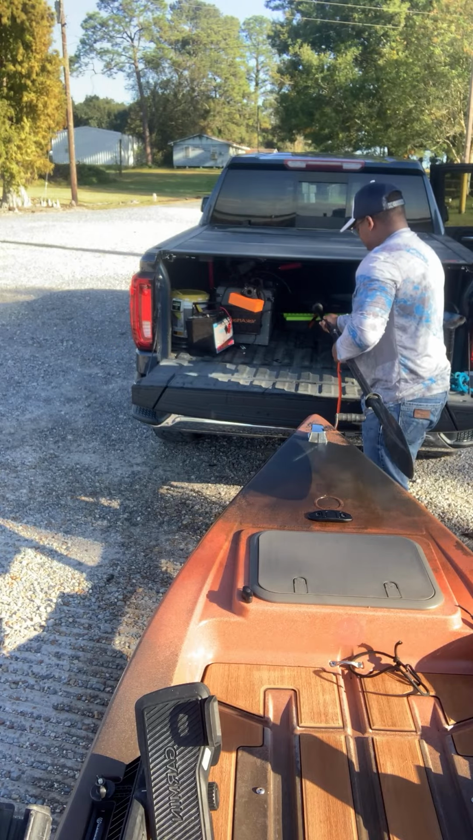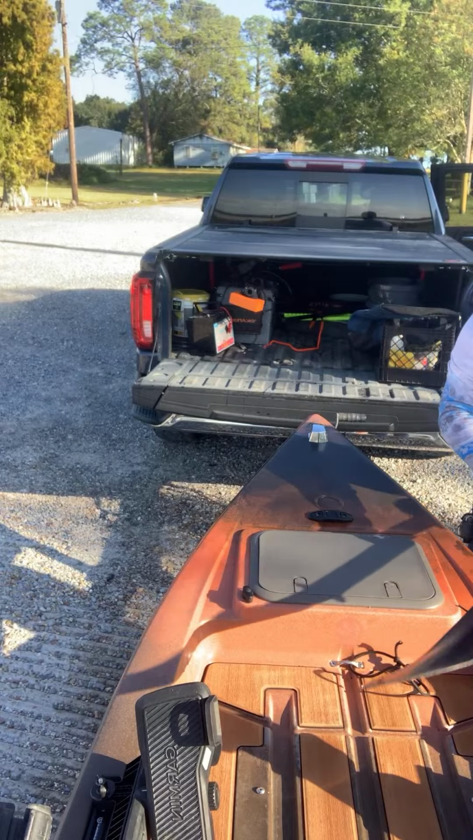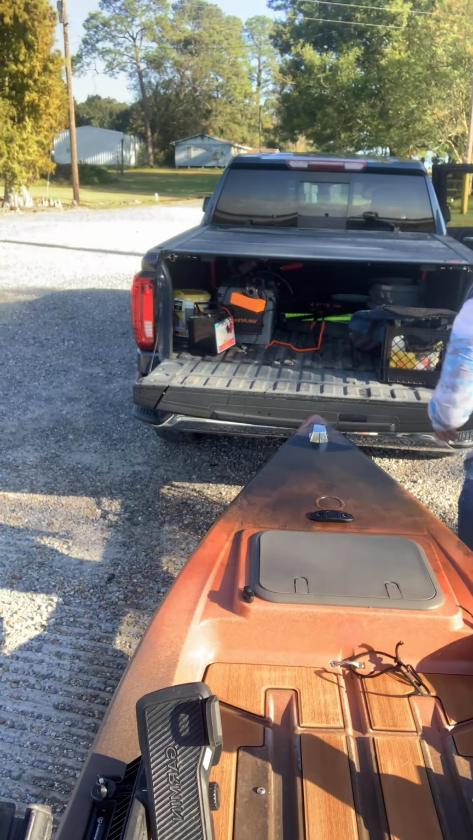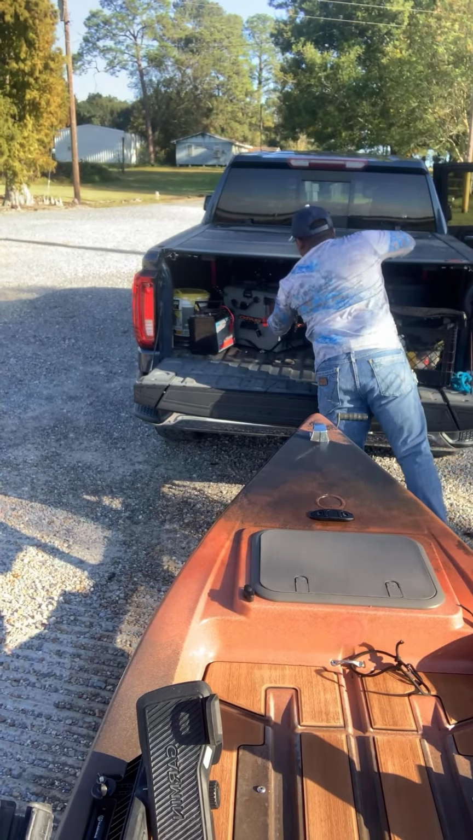You know what? I'm only gonna take one paddle, because I'm only gonna be out here for about 20 minutes. That's about it. Literally about 20 minutes. I just need to put this battery back in here, because I want a true test with the weight I'm gonna have.